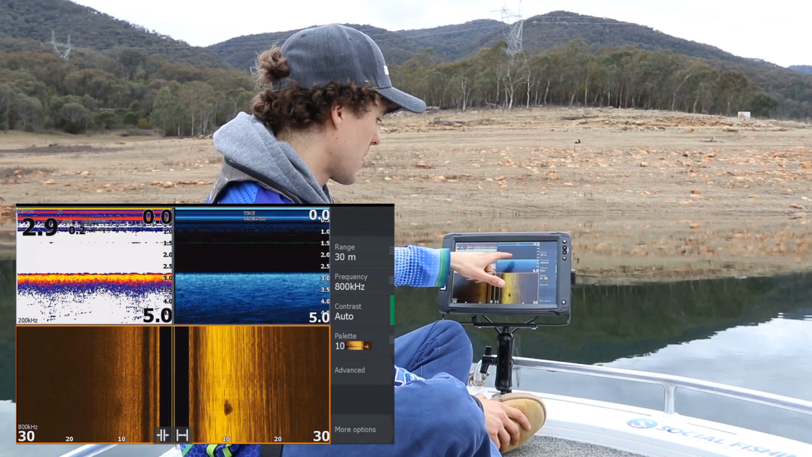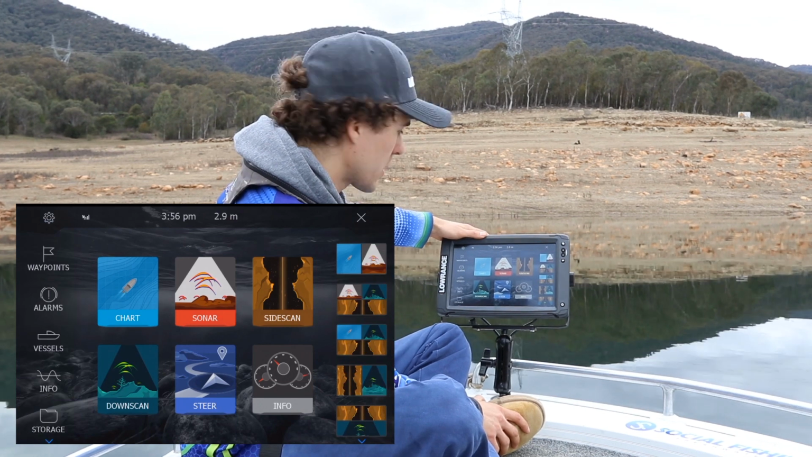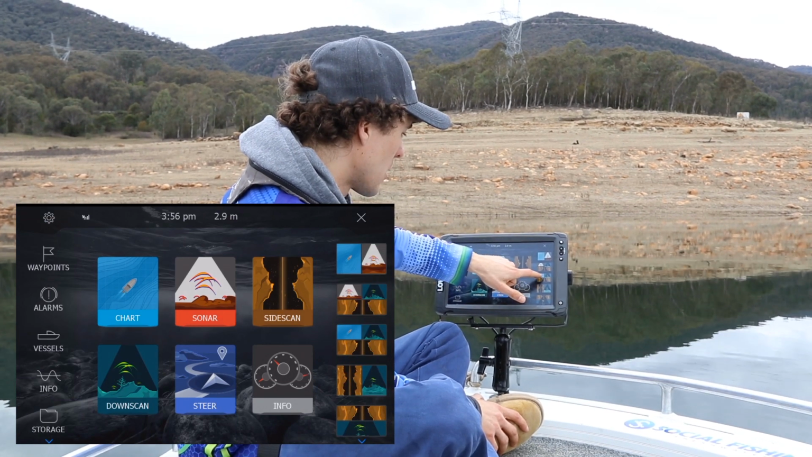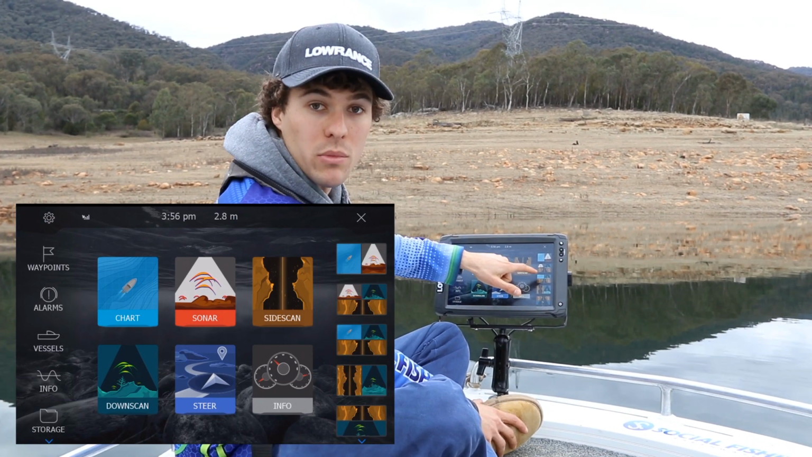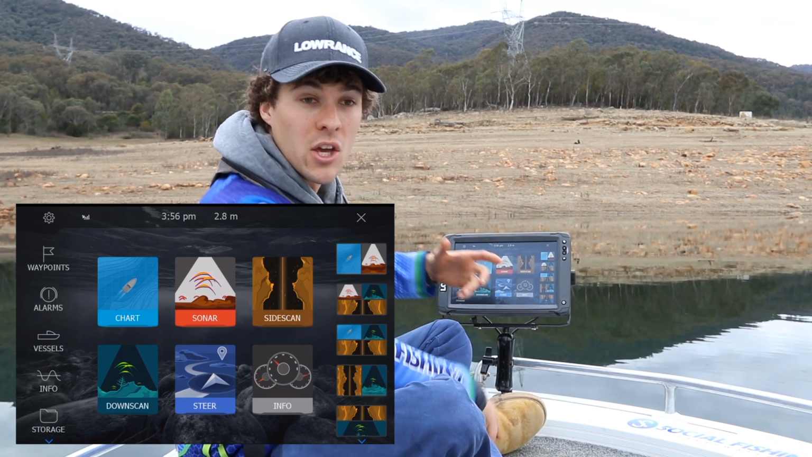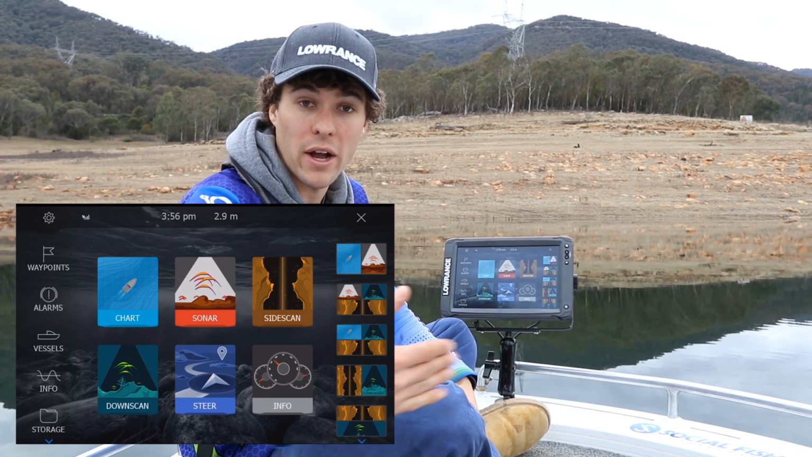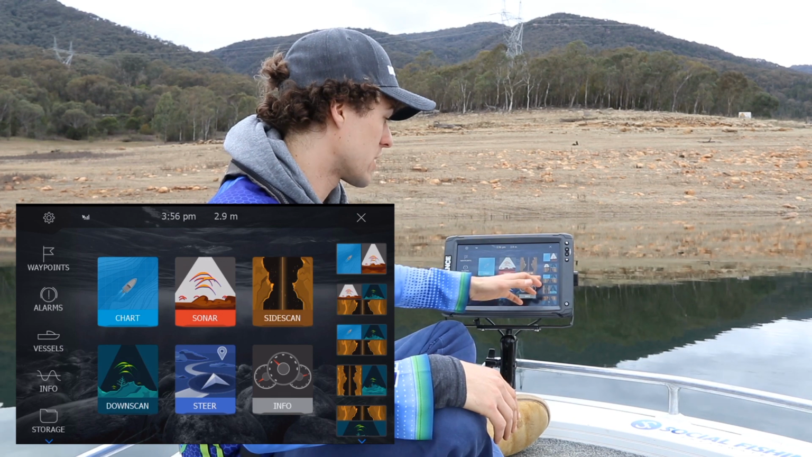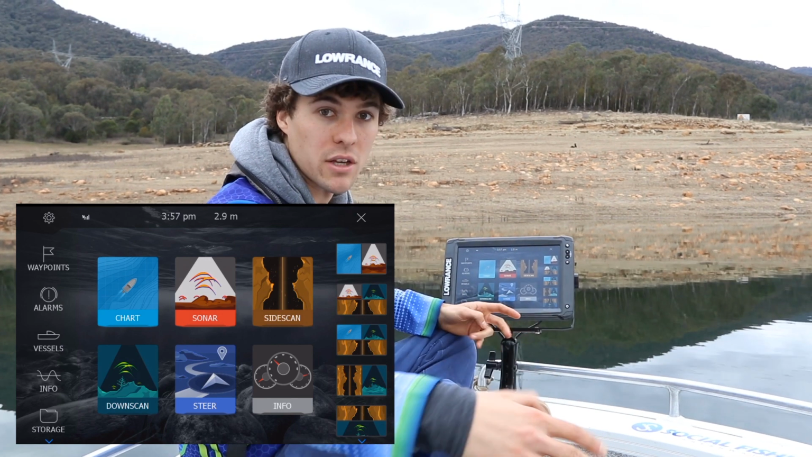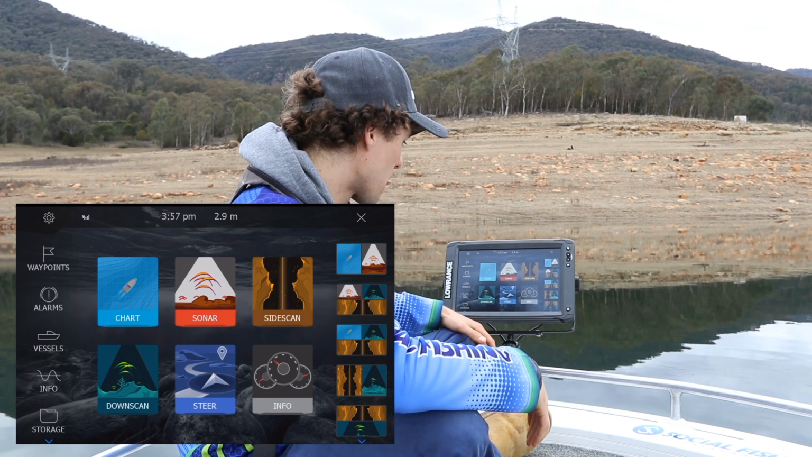So if I click on that, it brings it up. It gives me my sonar, down scan and side scan. So if I just go back, I just want to show you this one here. Below it has charts in the top left hand corner rather than the sonar. So I use that for when we maybe mark a bunch of logs on a troll run and I want to drive back over the top of them. So that way I change it to that one so I can still see my side imaging and still see my down scan, but I can just see my map and where I'm going.